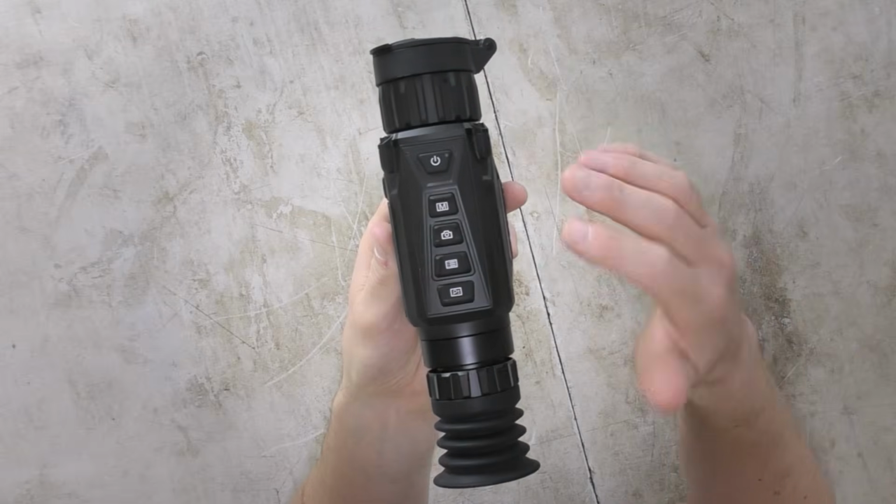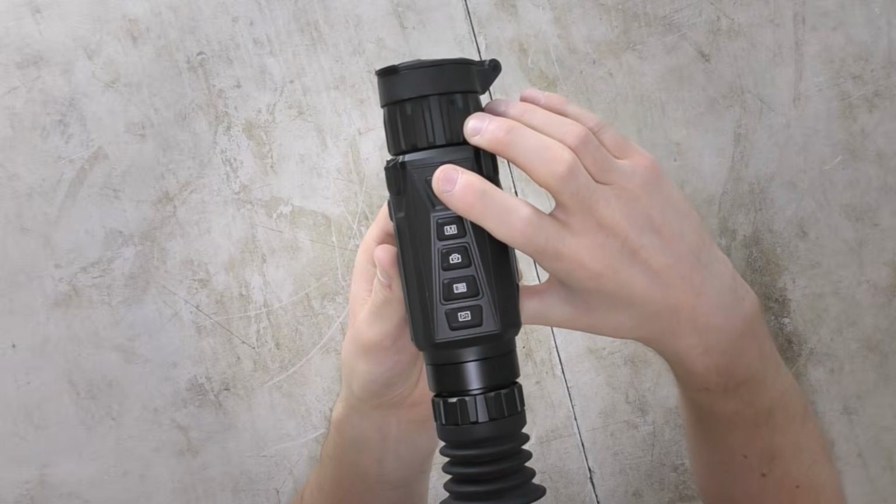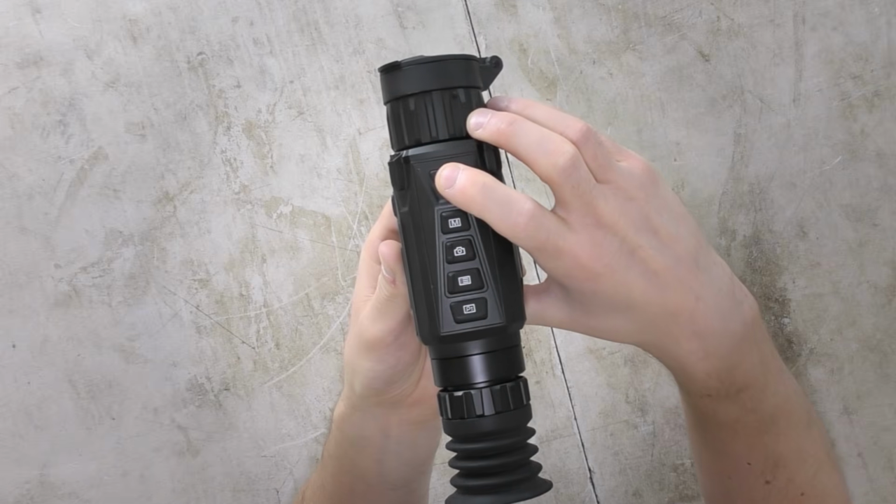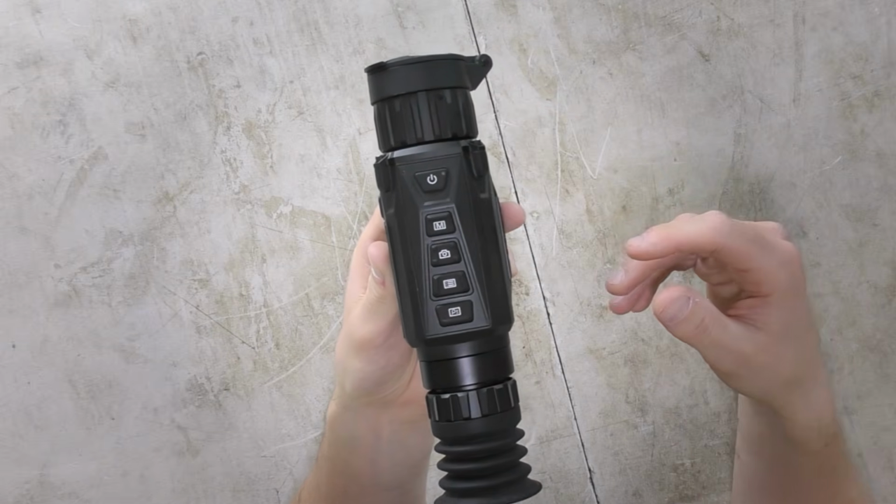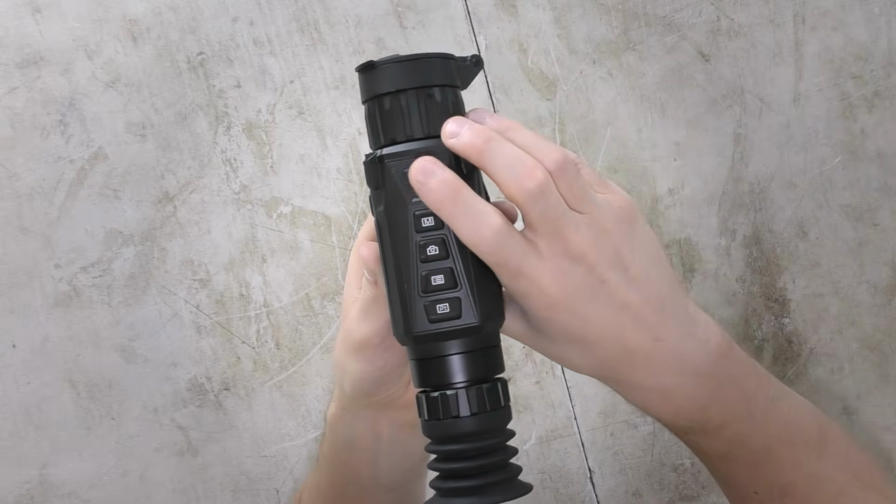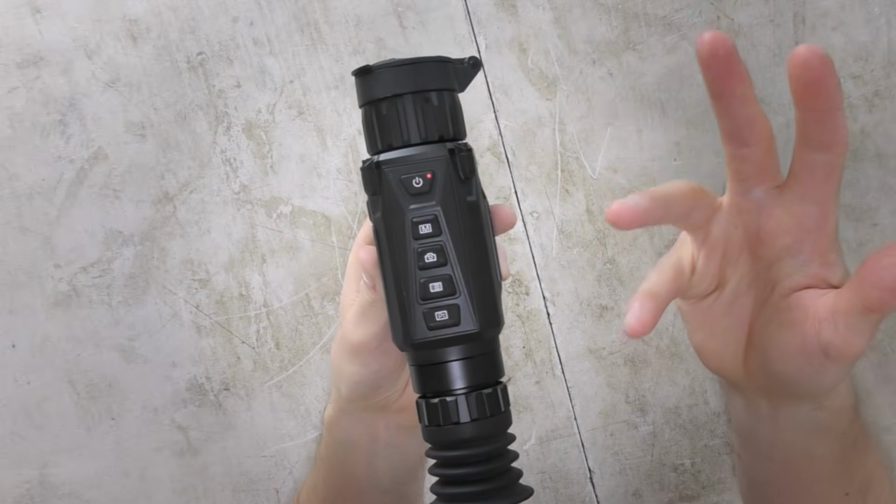So we'll just take a look at the buttons, which are situated on top, and what they do. This one here is your power button. You simply press and hold. It takes a few seconds to turn on, and it takes about 20 seconds to actually finally kick into gear. And then it's ready to go. Just a quick press and it'll go into standby mode. Quick press again, comes back to life.